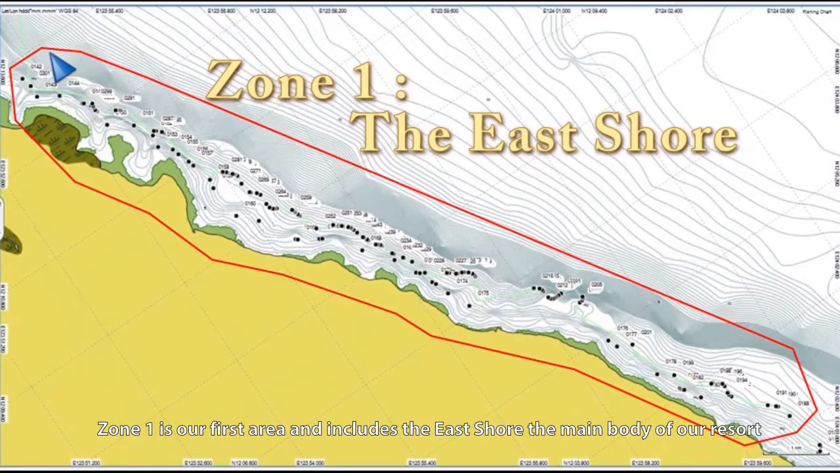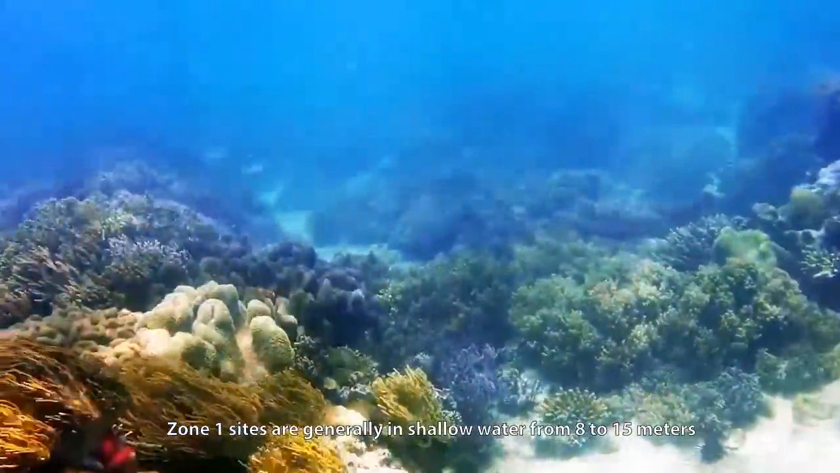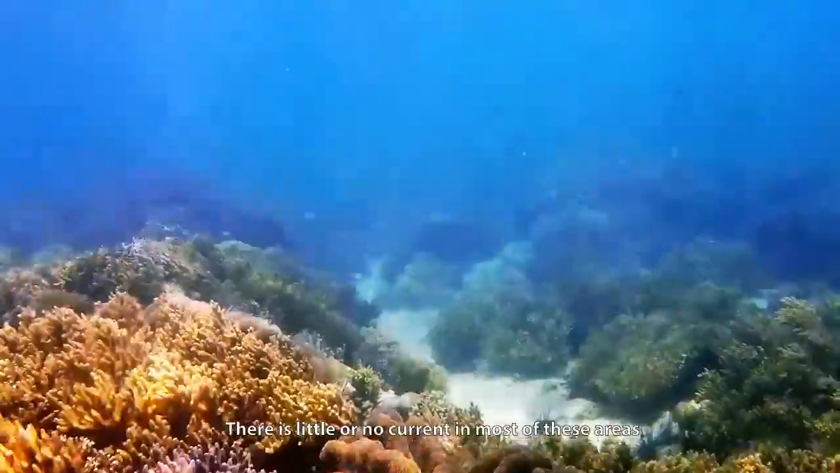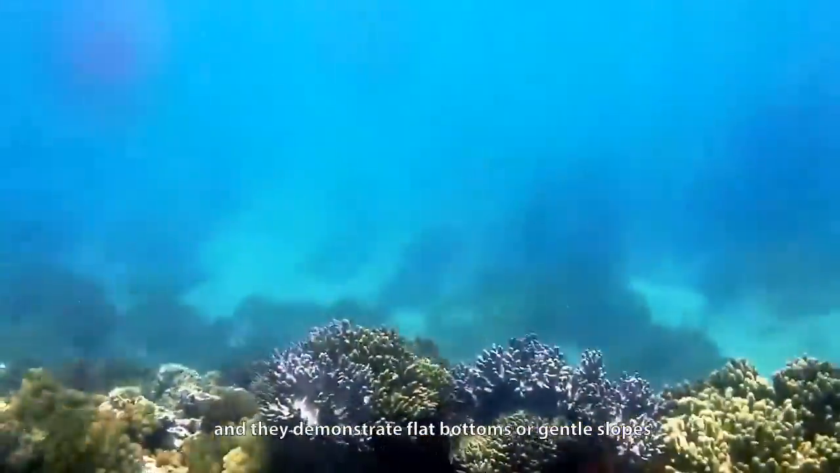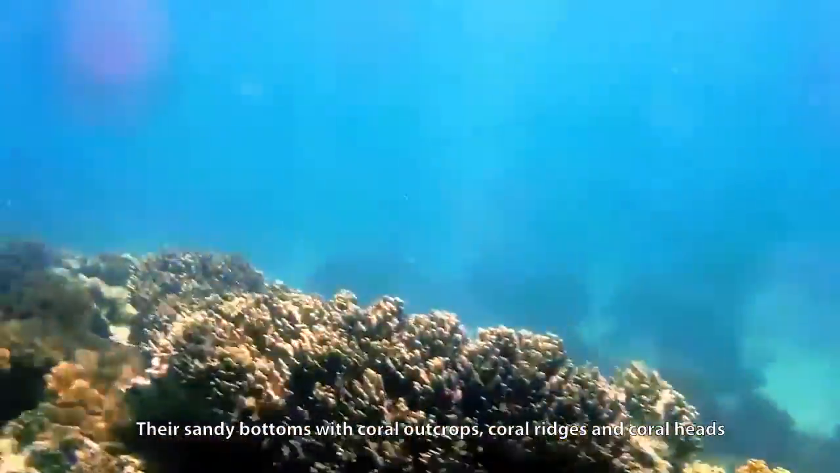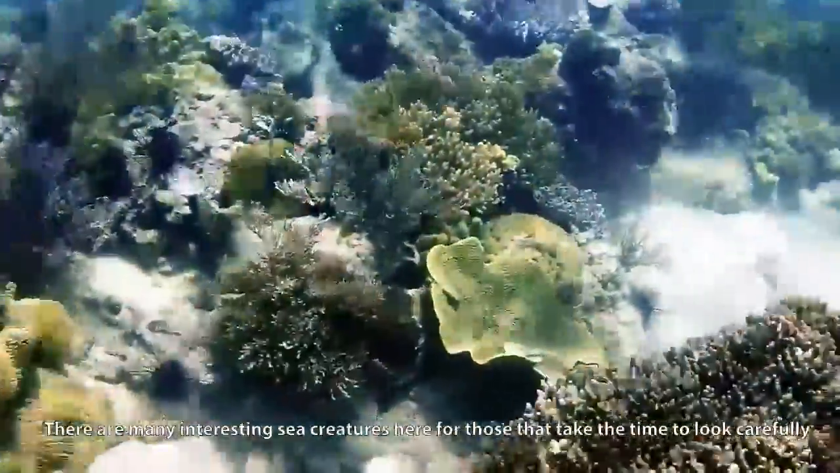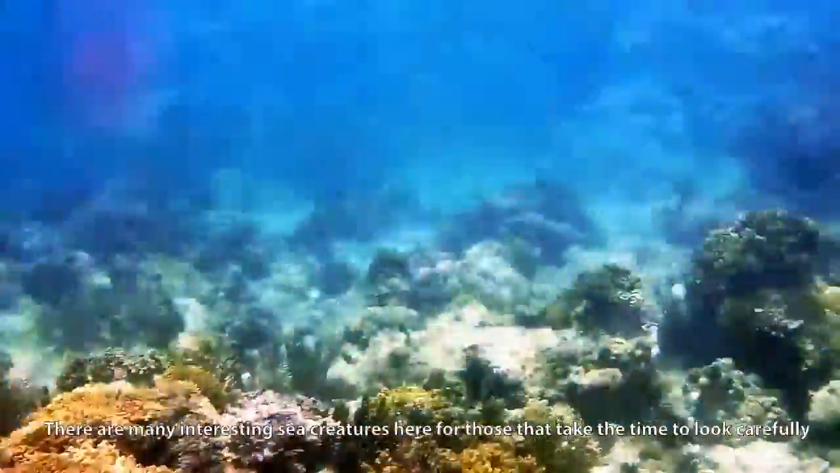Zone 1 is our first area and includes the east shore of the main body of our resort. Zone 1 sites are generally in shallow water from 8 to 15 meters. There's little or no current in most of these areas, and they demonstrate flat bottoms or gentle slopes. They're sandy bottoms with coral outcrops, coral ridges, and coral heads. There are many interesting sea creatures here for those that take the time to look carefully.